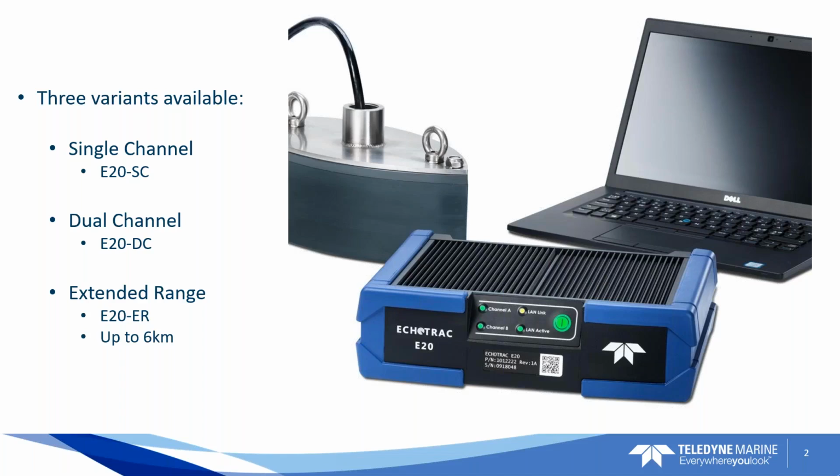The E20, there are three models that you can choose from, right? The traditional single and dual channel. And then we have an extended range for up to 6 kilometers, for those people who work in really deep water.